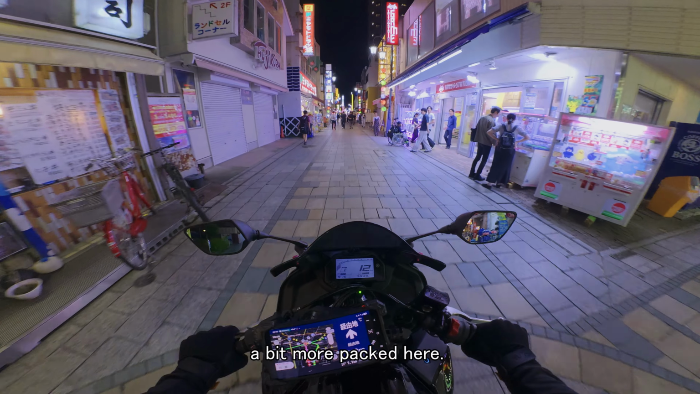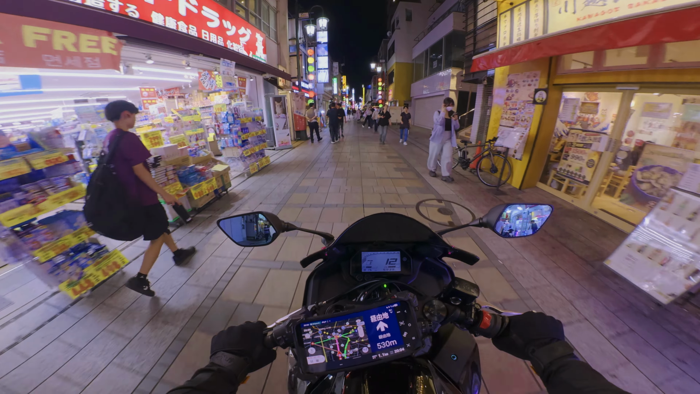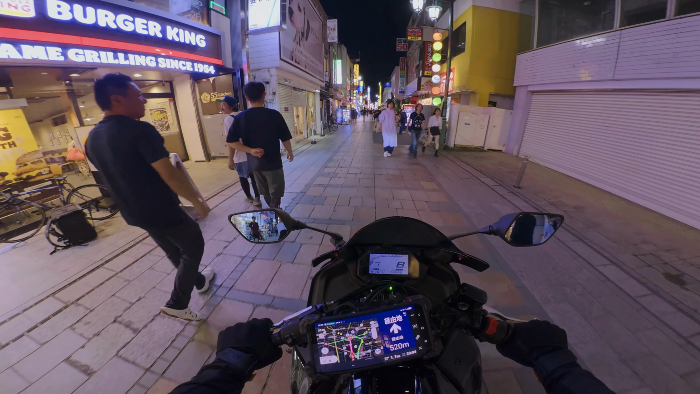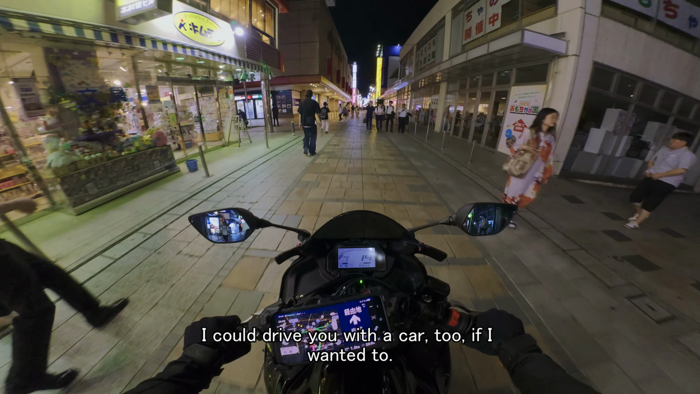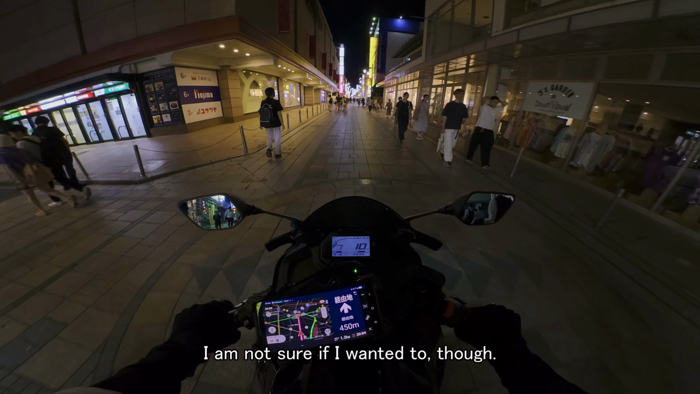It's getting a bit more packed here. Let's try not to run anybody over. But I've quadruple checked. I am allowed to drive here. I could drive here with a car too if I wanted to. I'm not sure if I wanted to though.